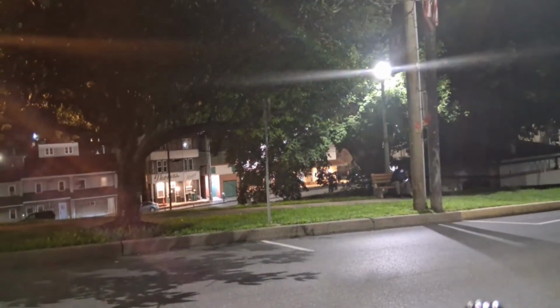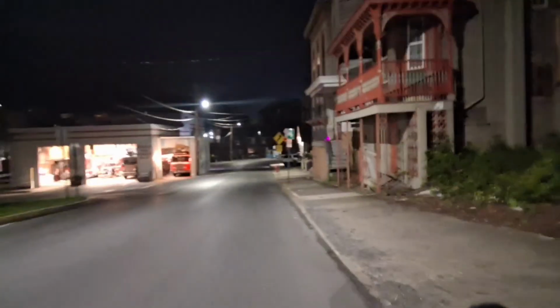Try to get this a little better for you. A little better view as I ride. Trying to do it set of up and down, side to side. That's how my phone is, so that's why you keep seeing my hand. Right there's my brakes. You know what I mean? Oh, I gotta turn the power on the light. Yeah, let's ride.